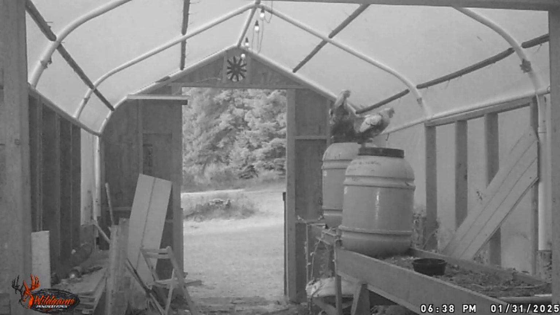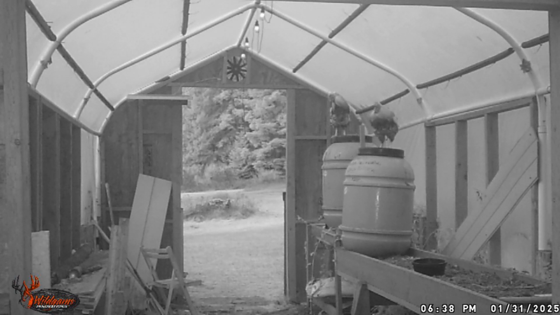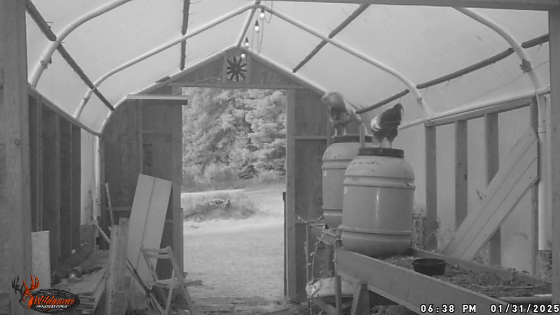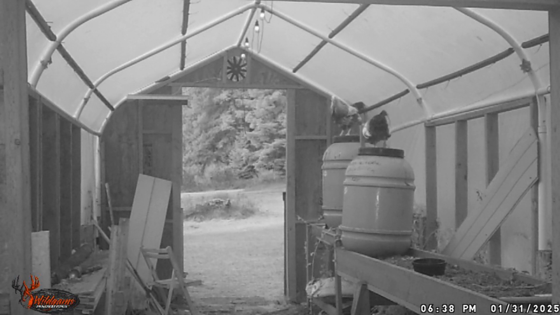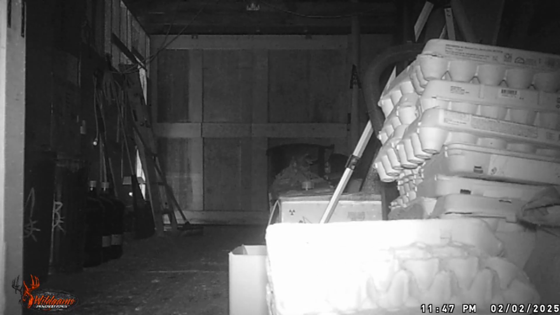Alright, so I put a camera in the greenhouse, because that's where the roosters were hanging out. And this is where we kind of had an incident with a raccoon, as you'll see in the next loops. So we started losing roosters around here one by one, and when we first thought about it, we caught this critter here on camera. It's a weird looking creature. It's like a rat, but it has a flat tail. So we were trying to figure out what he is.